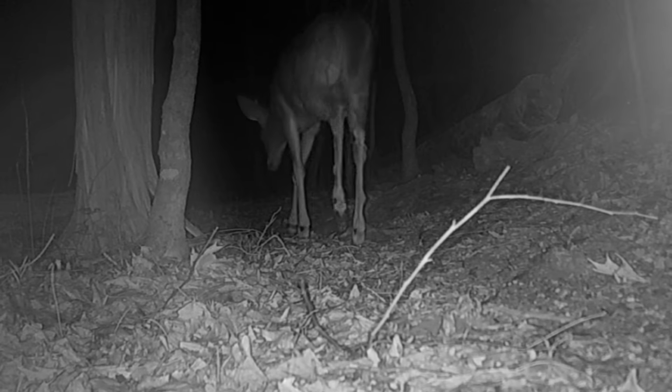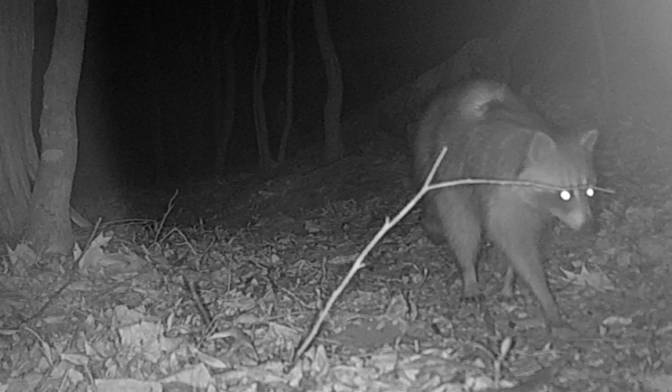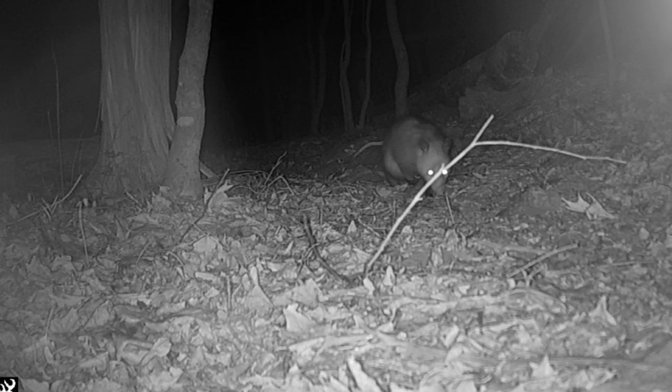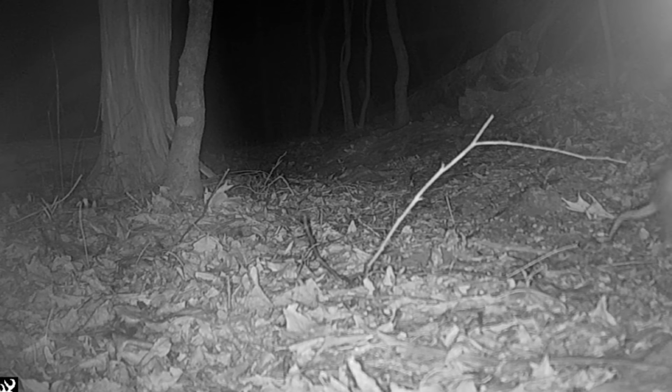And up on the ridge, deer just moving through at night. And there's a coon there. I'm going to call him Scar. He's got a hunk out of his back from some fight or some animal tried to grab him. And there looks like Wilma coming through, that pouch full of babies growing up.